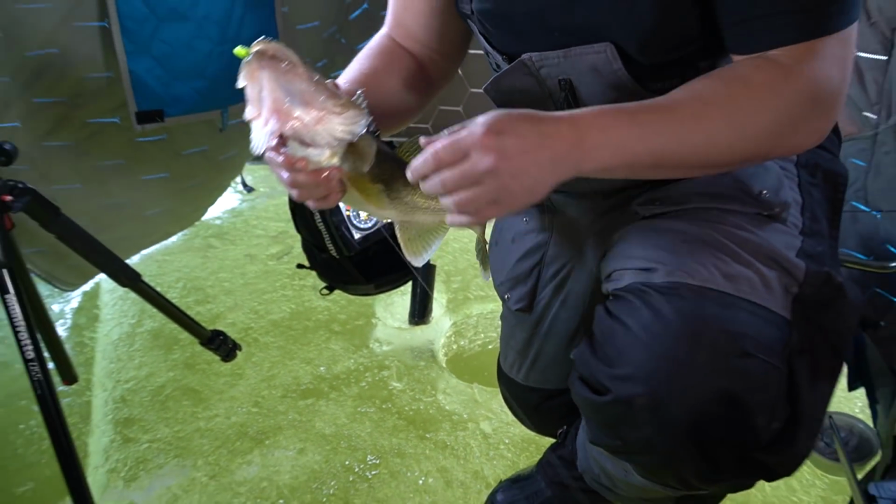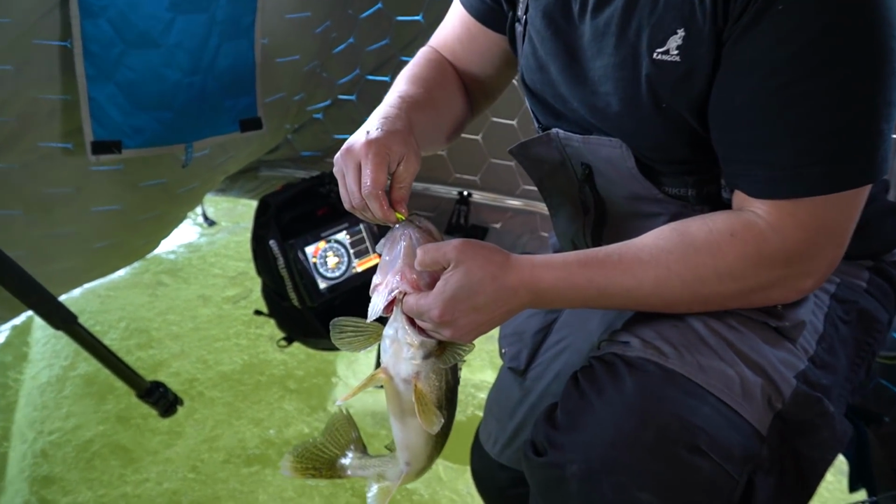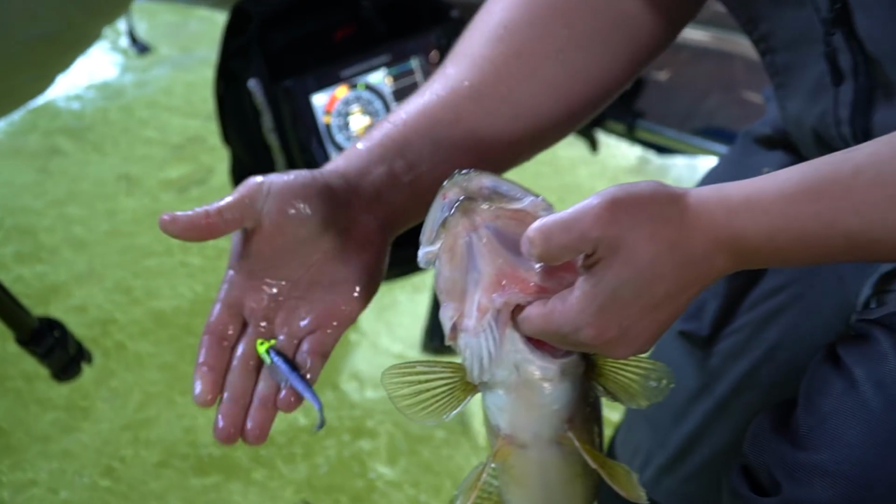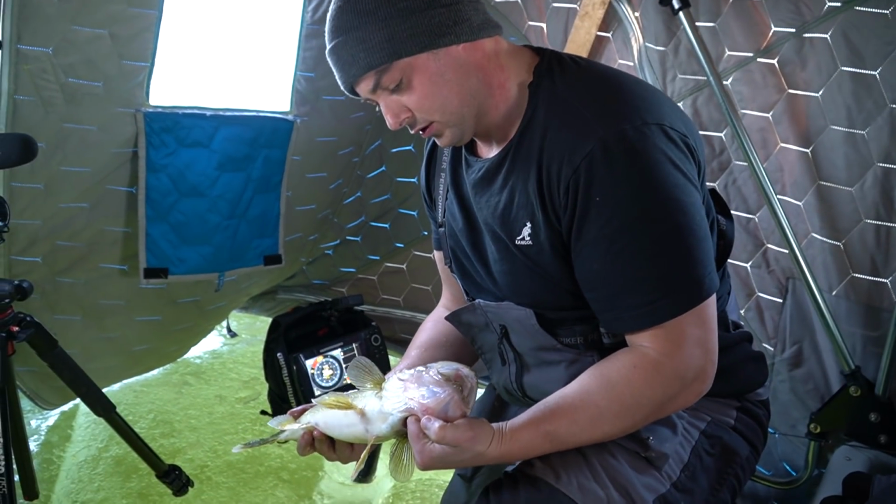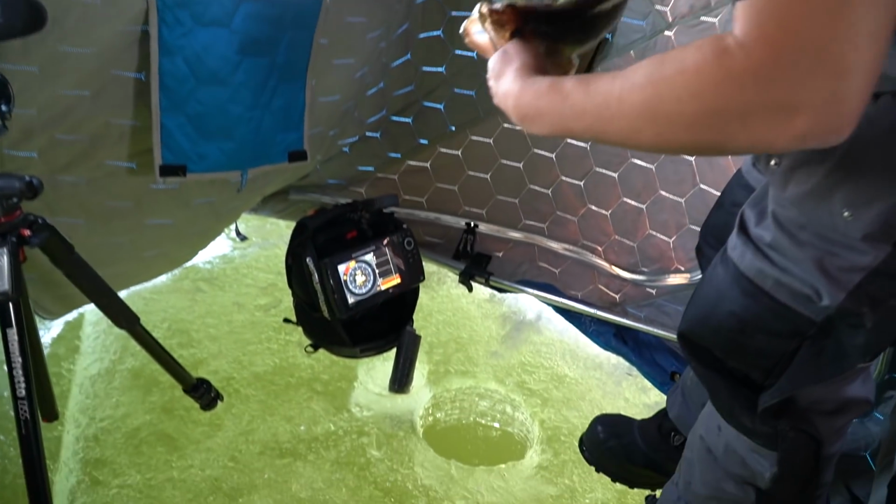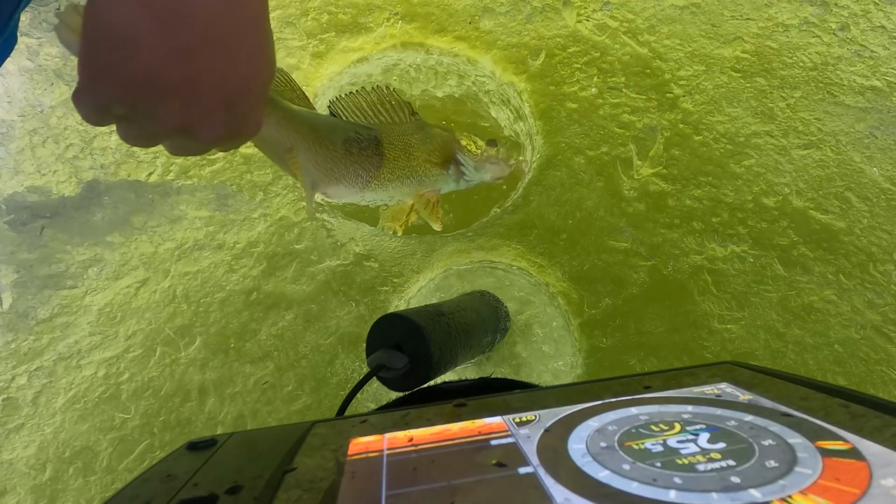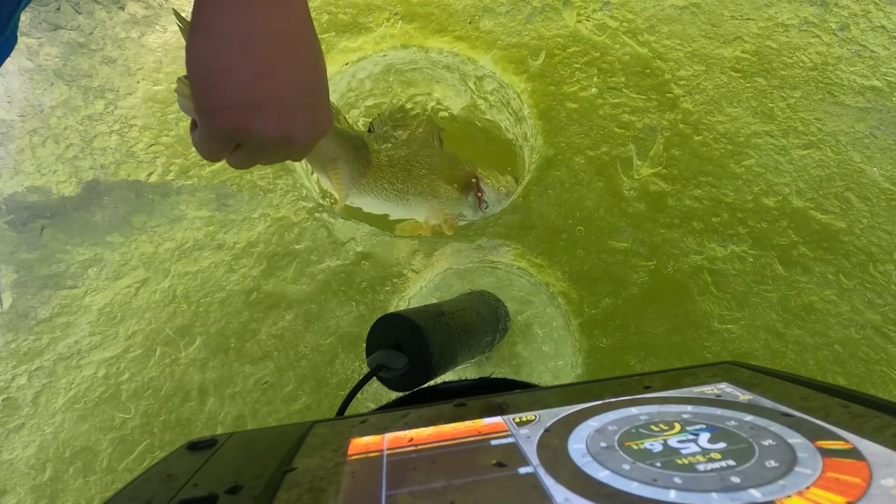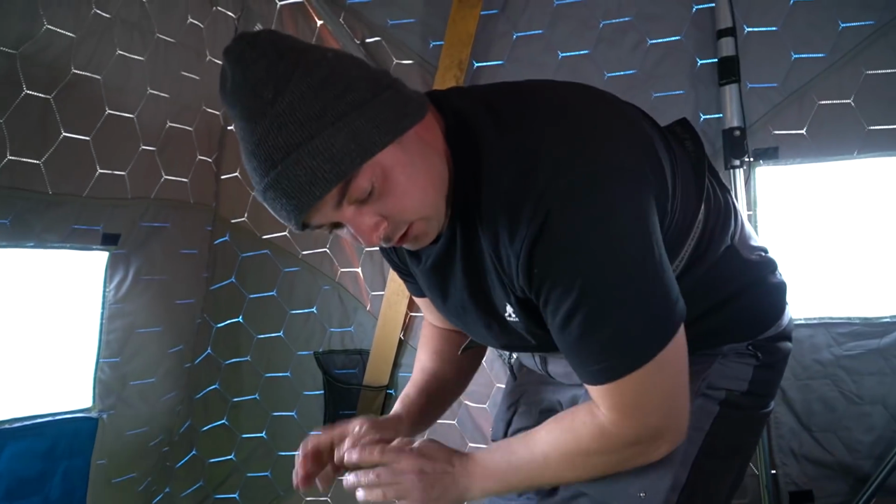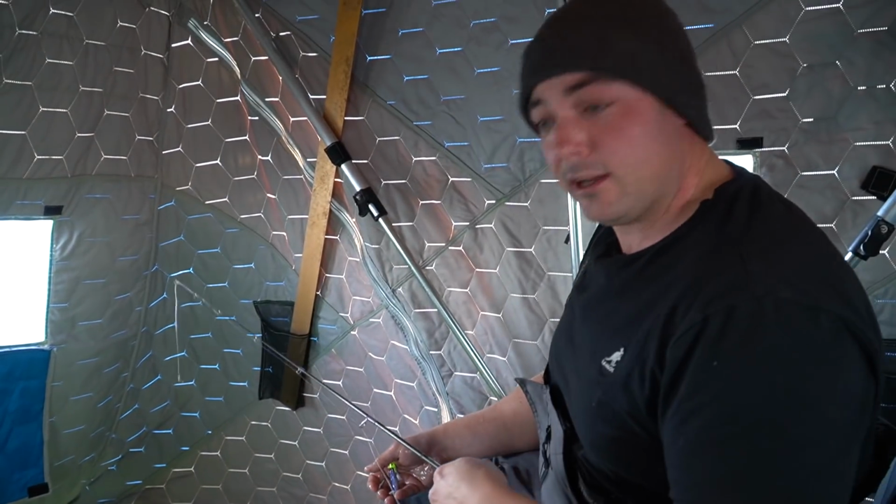Okay. Just absolutely crushed that snap jig. Like, crushed it. Man. A nice start. Straight back. You can come back in about, I don't know, 12 inches. Huh. Maybe artificials aren't so bad.